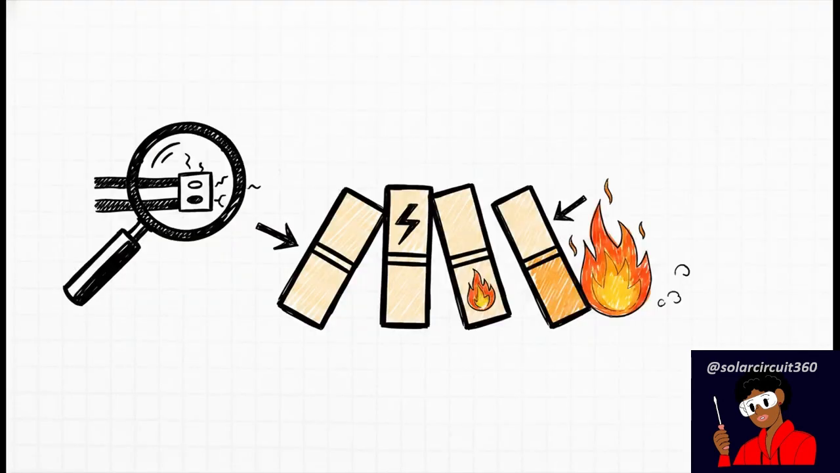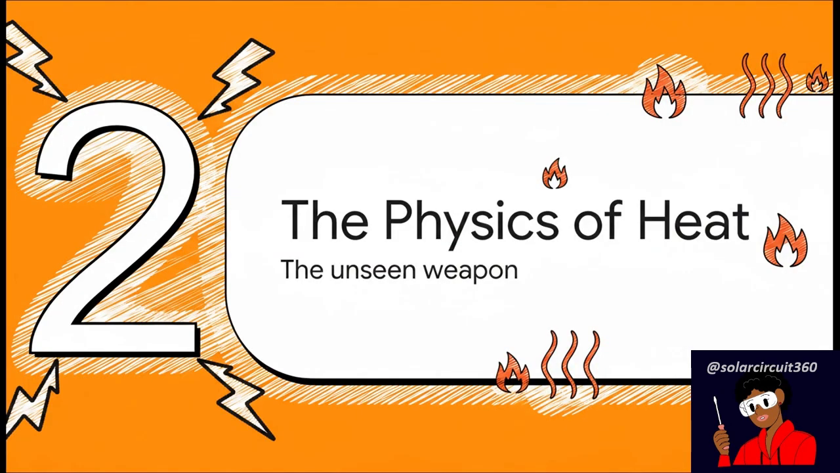You might look at a melted terminal and think, should have used the thicker wire. But that's not it. What you're actually seeing is the result of a chain reaction, a cascade of failures that starts at a level you can't even see, and it's happening every single time you put your system under a heavy load. To really crack this case, we have to uncover the weapon. And that weapon is found in the fundamental, unavoidable physics of electricity and heat.